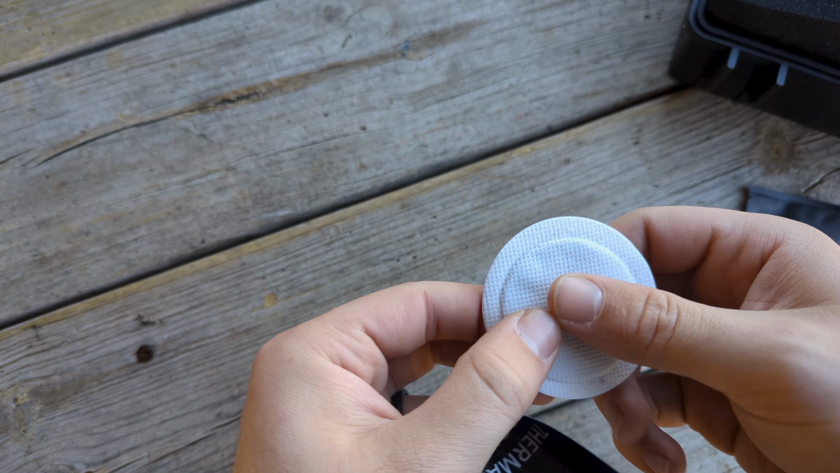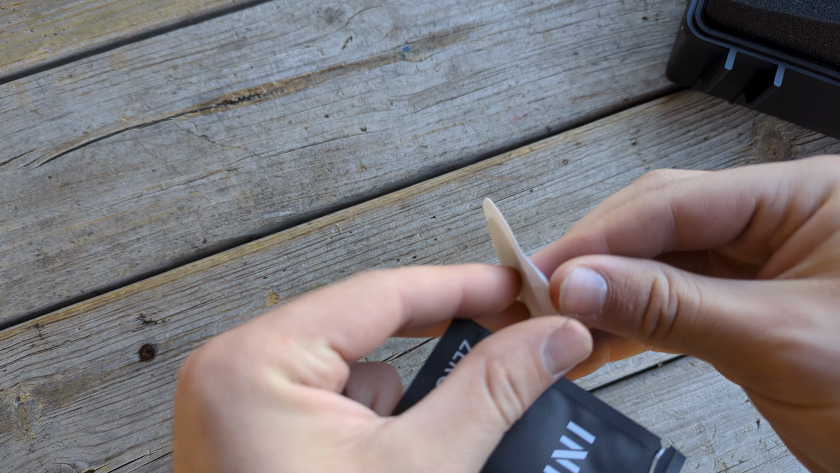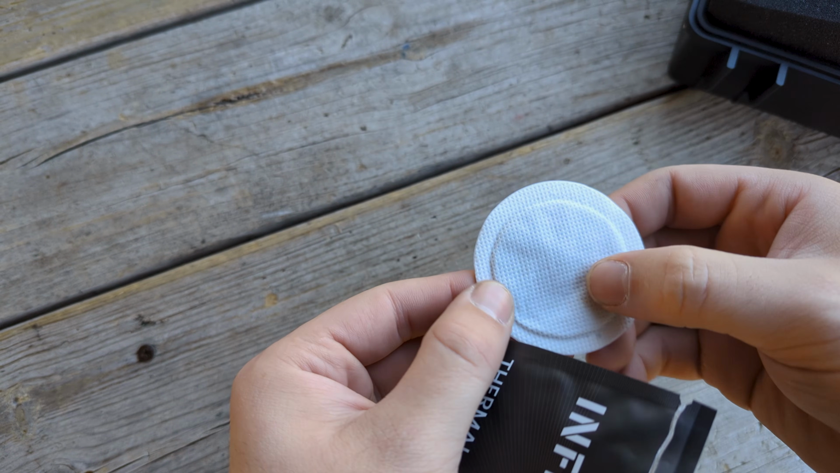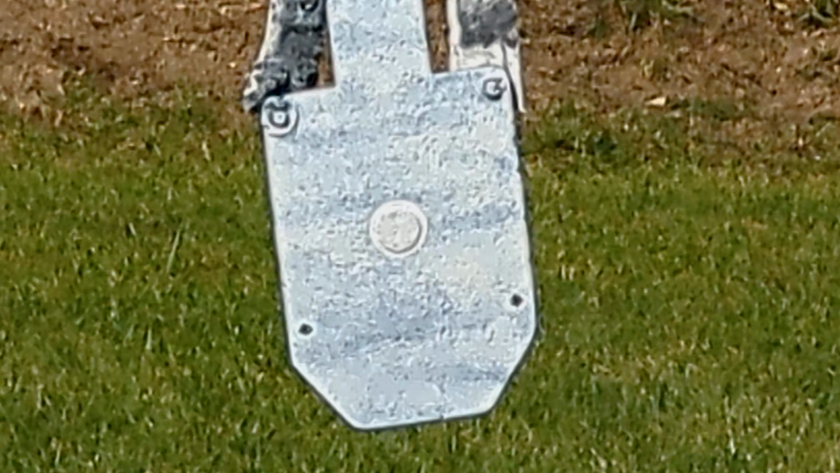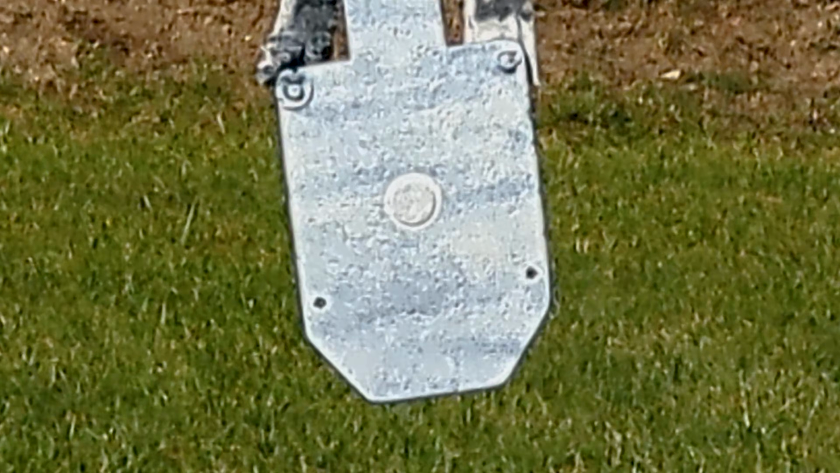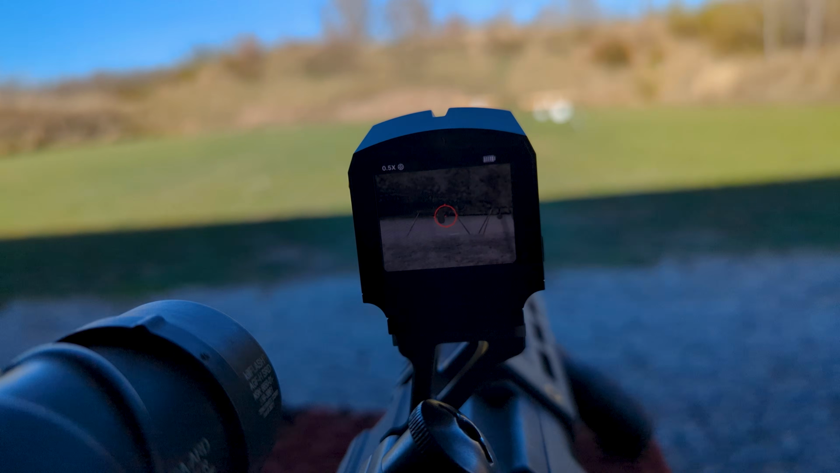Yep, this is a hand warmer with a bit of adhesive on the back. Let's see. Yep, that's exactly what this is. All right, well, that's what we got. All right, so downrange we have the thermal adhesive stuck to the steel target. I'm gonna give it a go. I'm trying to do a 25-yard zero.